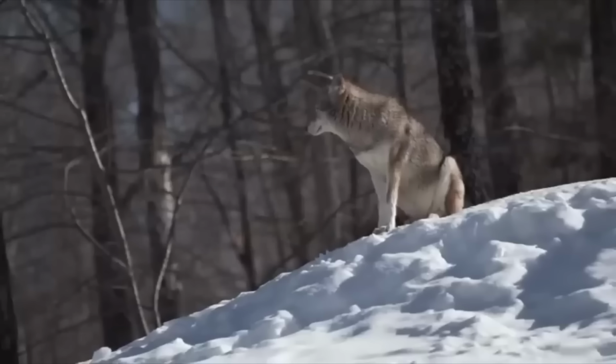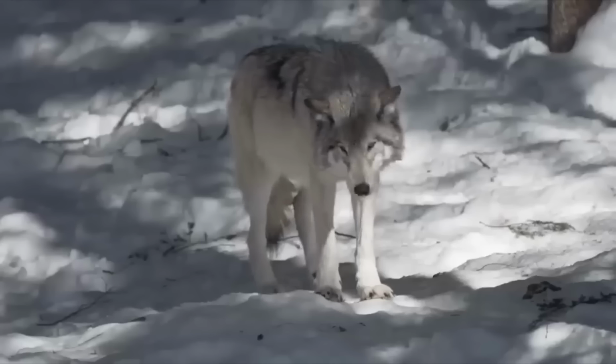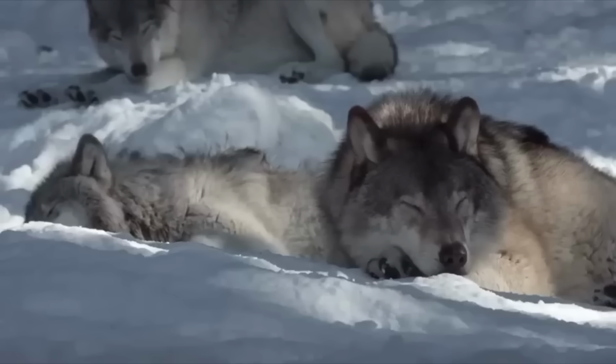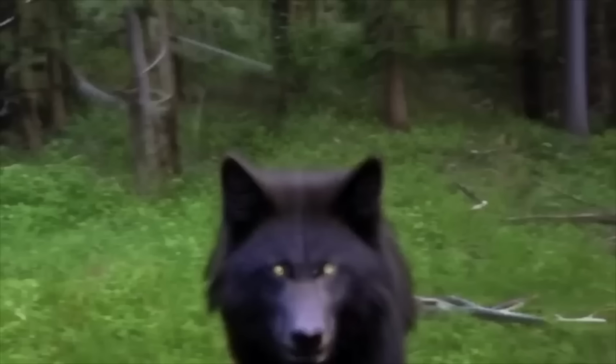One of the first things that stands out about the creature in the photo is its size. Wolves are typically around 4 to 5 feet long and can weigh up to 150 pounds. But the animal in the photo appears to be significantly larger, more heavily built than a typical wolf. He also has thick, shaggy fur and a broad snout.